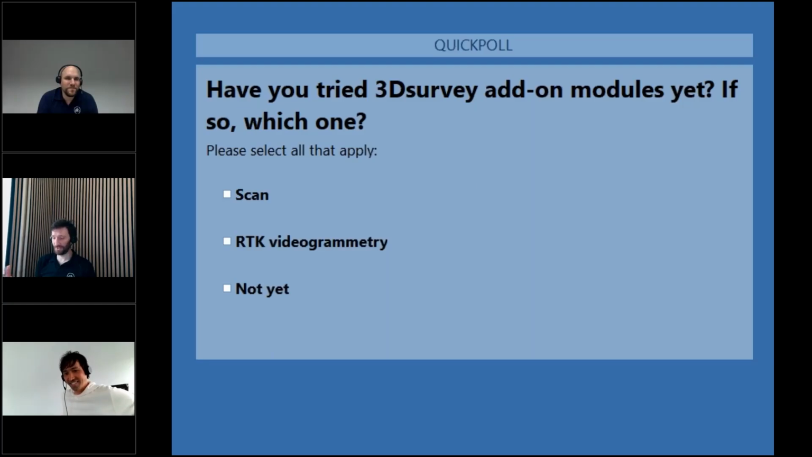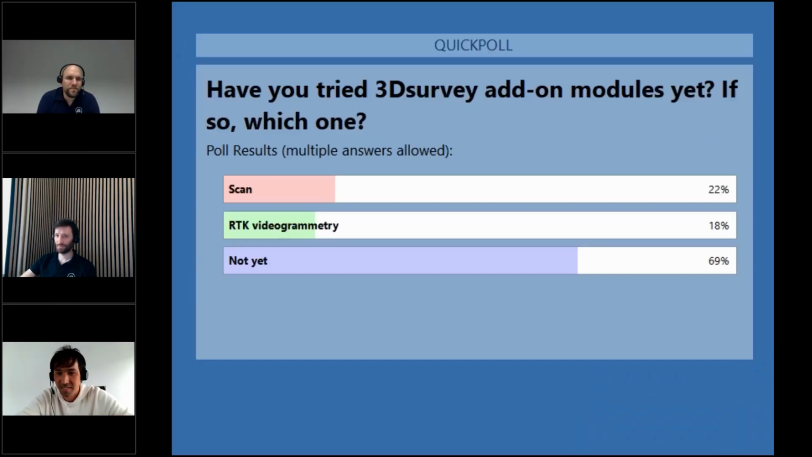You could see in this webinar that the scan module got a lot of updates and is now even more powerful. Consider this also for RTK videogrammetry. We're not sleeping on it. We're also adding new devices, fixing bugs, and adding features and other usability improvements. Okay, so let's wait till the majority of you vote. Okay, final call and close. I will share these results with you.